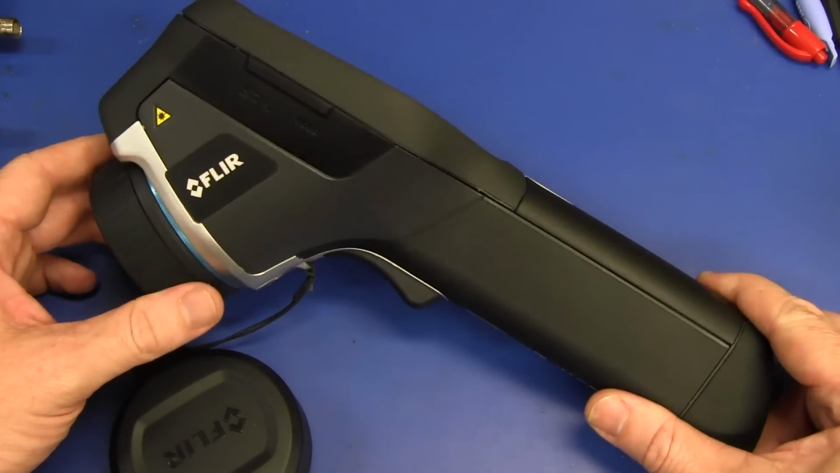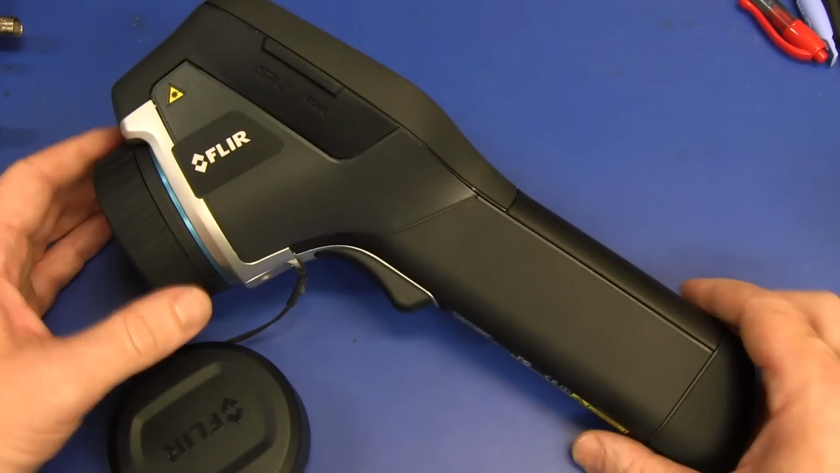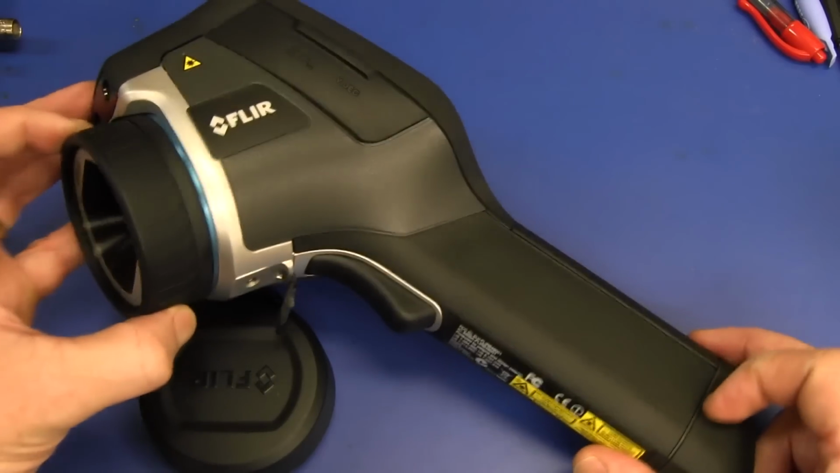So there you have it. That's a quick little play around with the Flir E60 thermal imaging camera. Fantastic. If you can afford one of these puppies, get it.